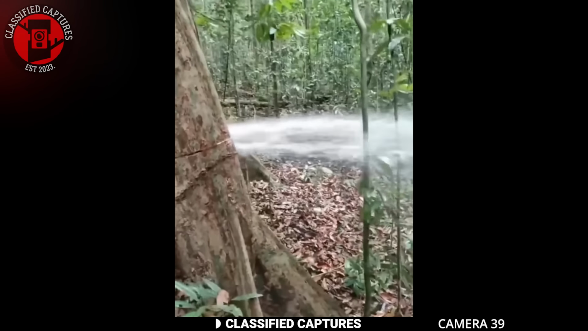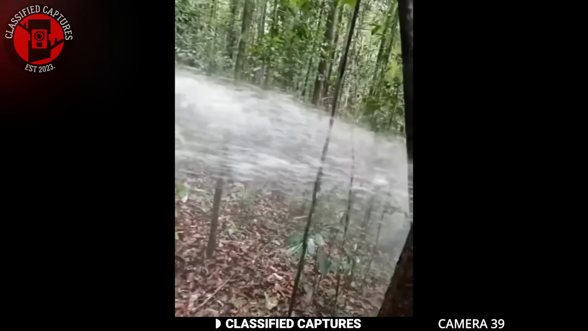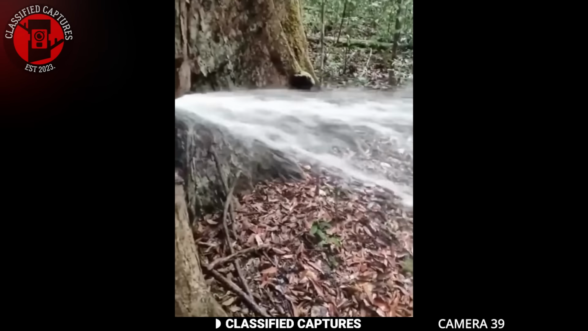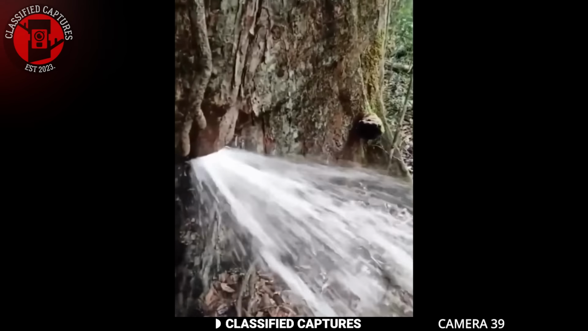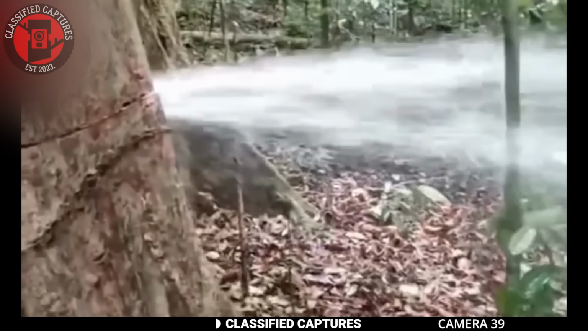Someone stumbled upon this fascinating tree deep in the forest, and as you can see, there's clear, fresh water gushing out from its trunk. This sight is undeniably odd, especially considering the surrounding environment looks dry and there hasn't been any rain for quite some time. So what could this possibly be that's going on here?